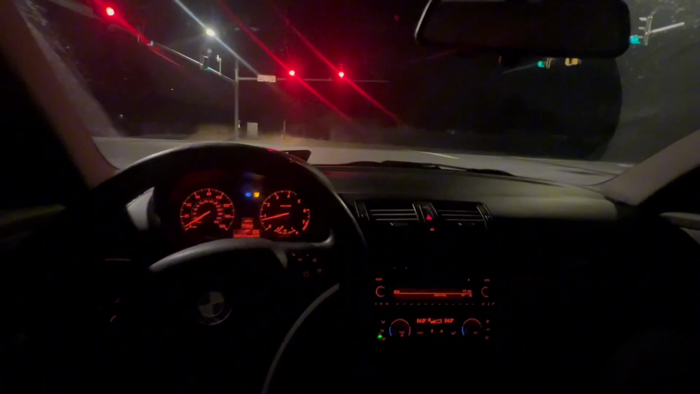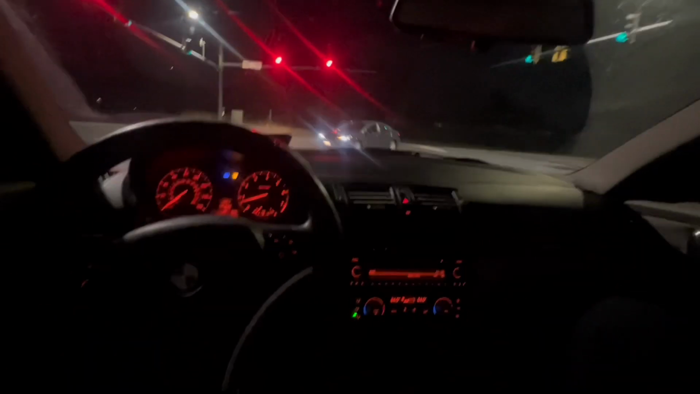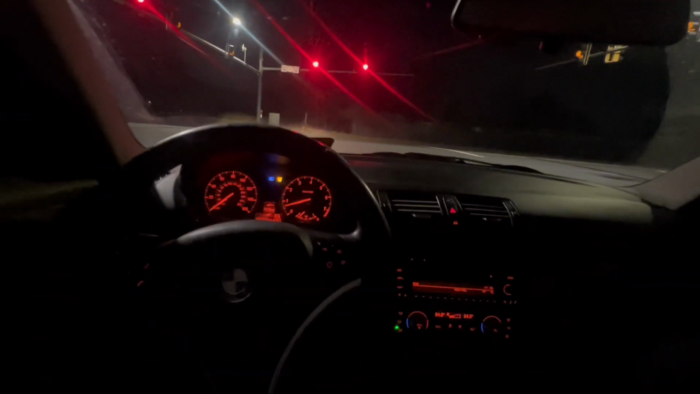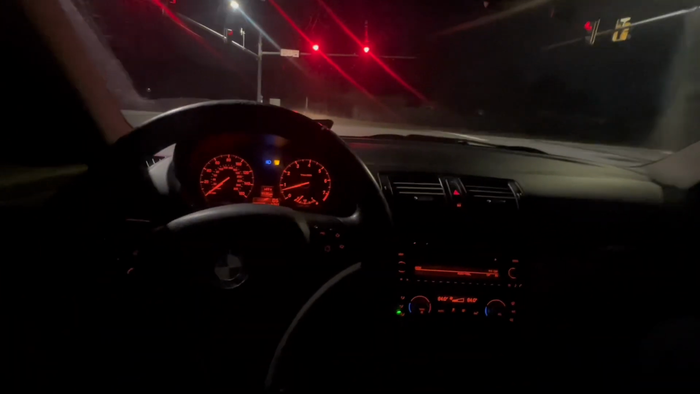This is only a muffler delete, by the way, boys. Hopefully y'all enjoyed that little back road. Hopefully y'all had a good angle, because it's kind of difficult trying to drive one hand, record one hand. I was like, man, let me pick up the cam for y'all boys.